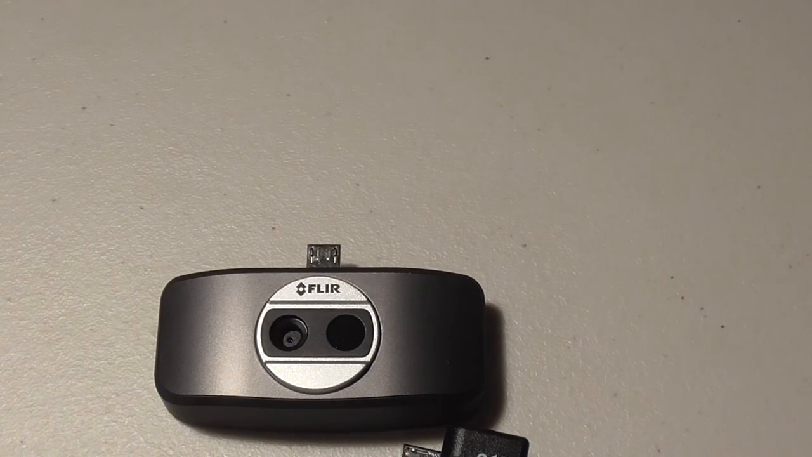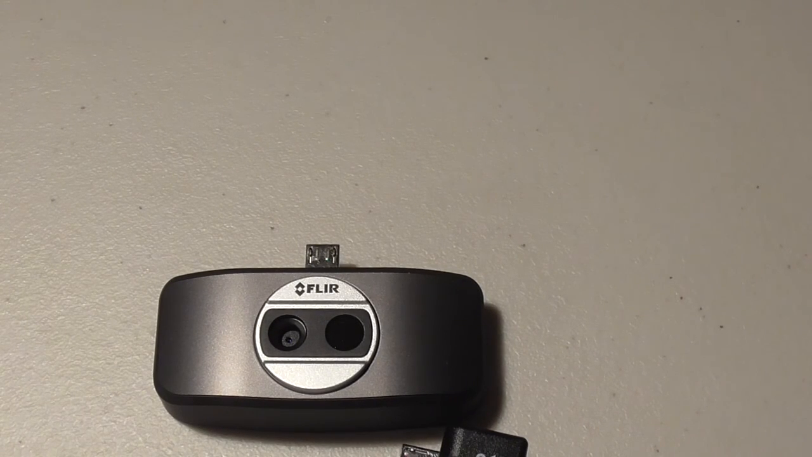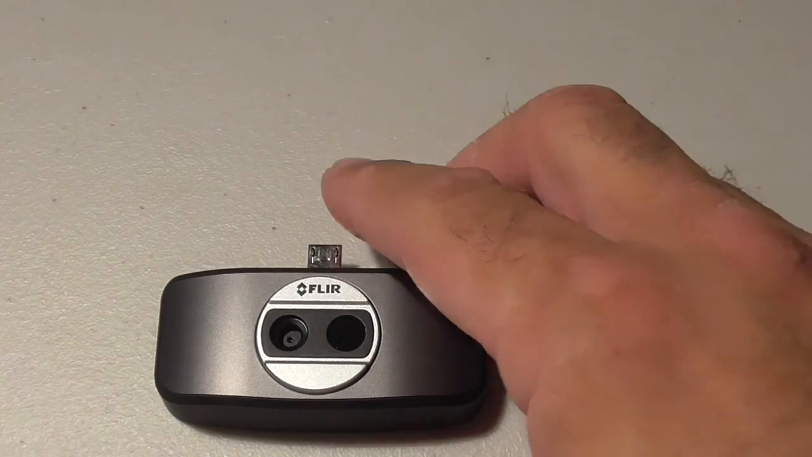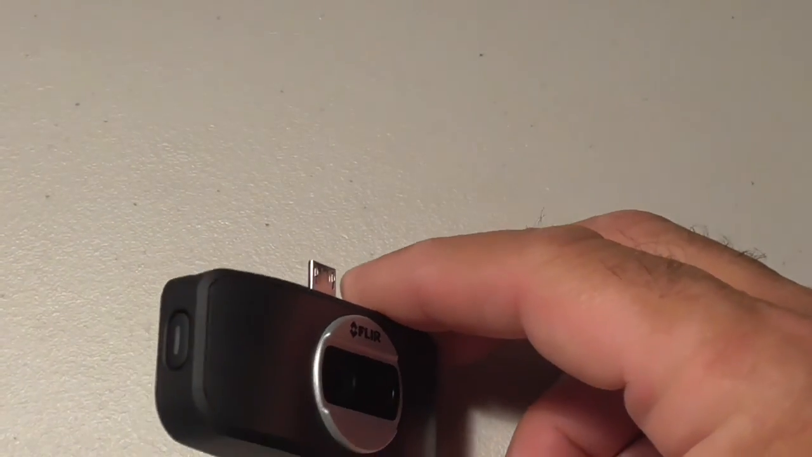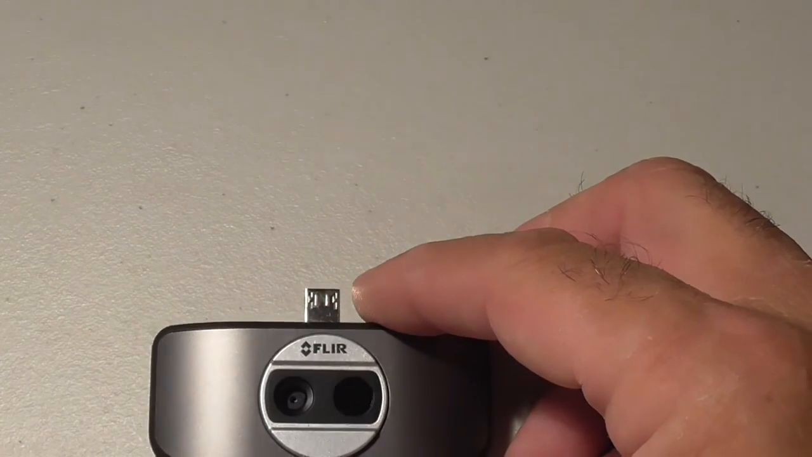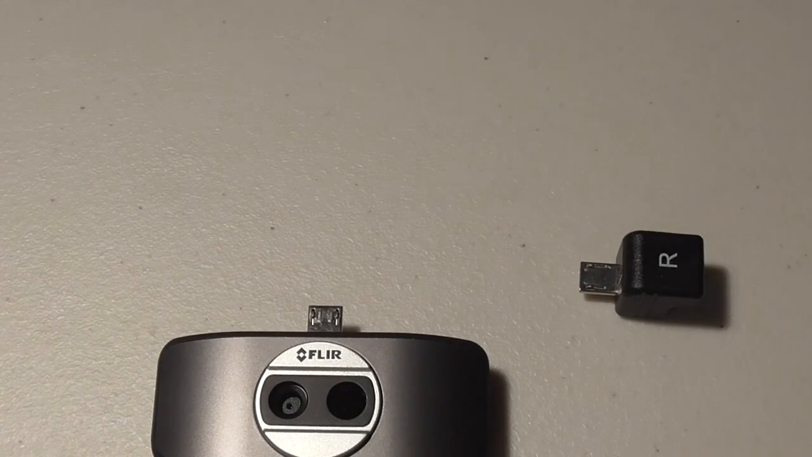They want you to download the software that I showed you the link to. And once the device is fully charged, follow the instructions on the app to sync your FLIR 1 to your smartphone. When that is done, they want you to turn on the FLIR by pressing the power button over there on the side of the phone. Once the indicator light flashes green, the device is ready to use.